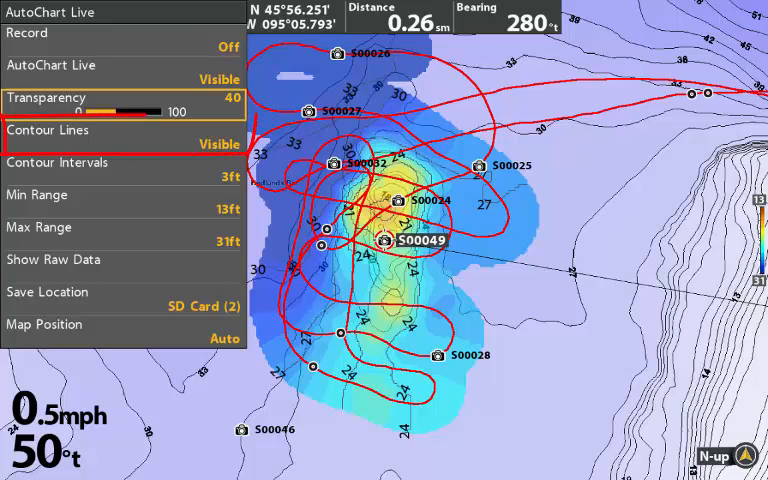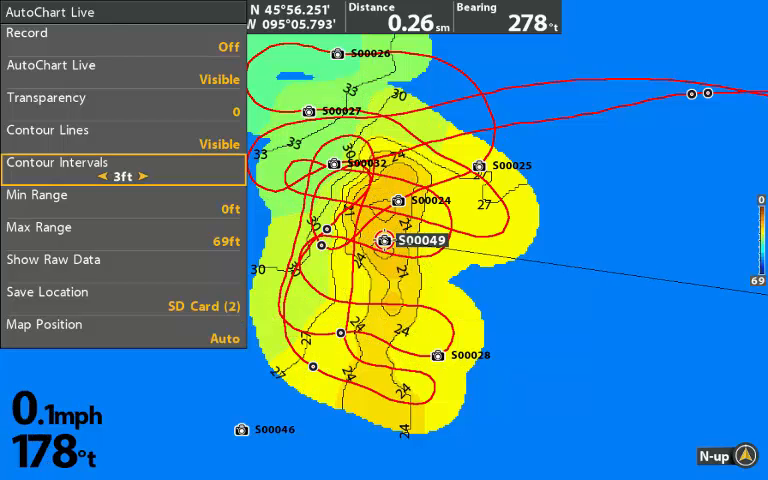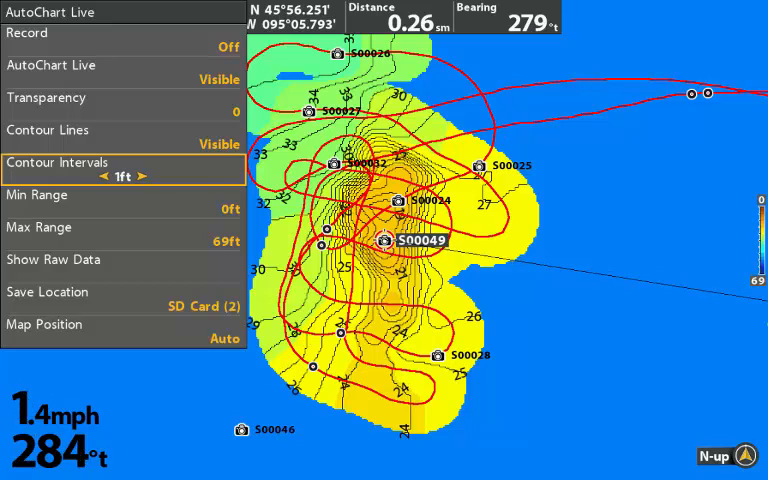The contour lines can be hidden if you want to. I prefer to see them always. The default setting for contour intervals is 2. That works well. This image uses 1 foot and this image uses 3 foot. I prefer 3 on fast drop-offs and 1 foot on gradual drop-offs.